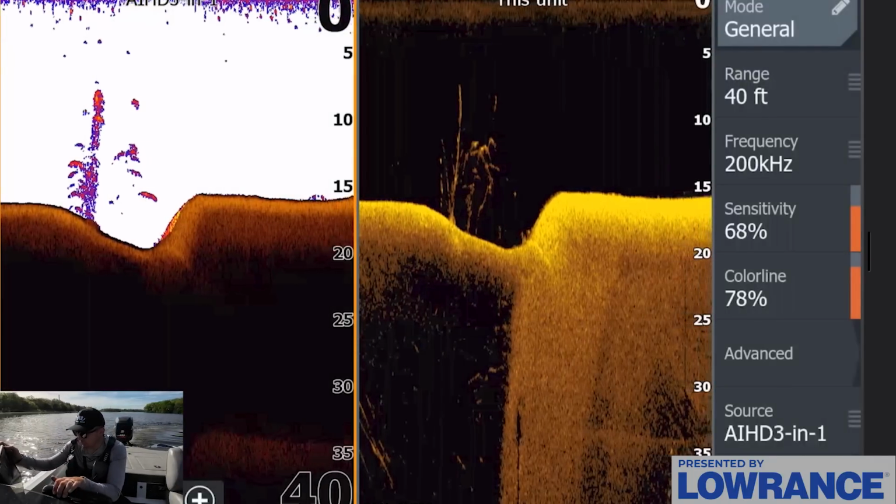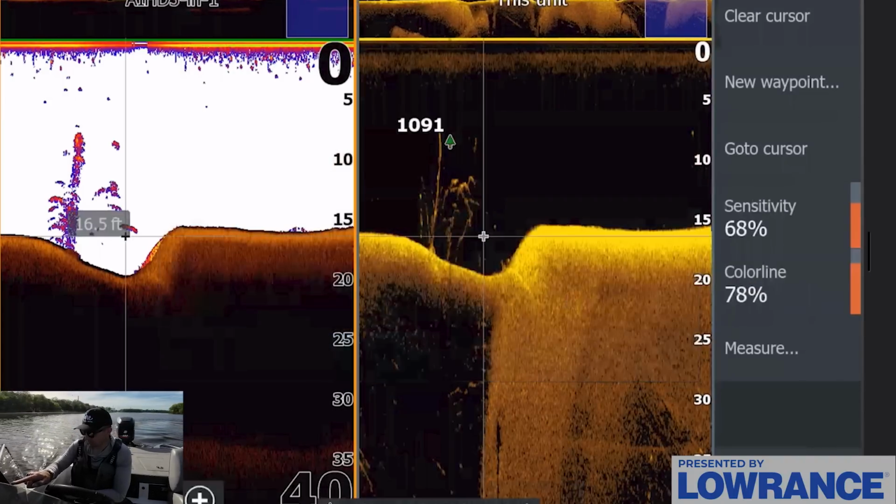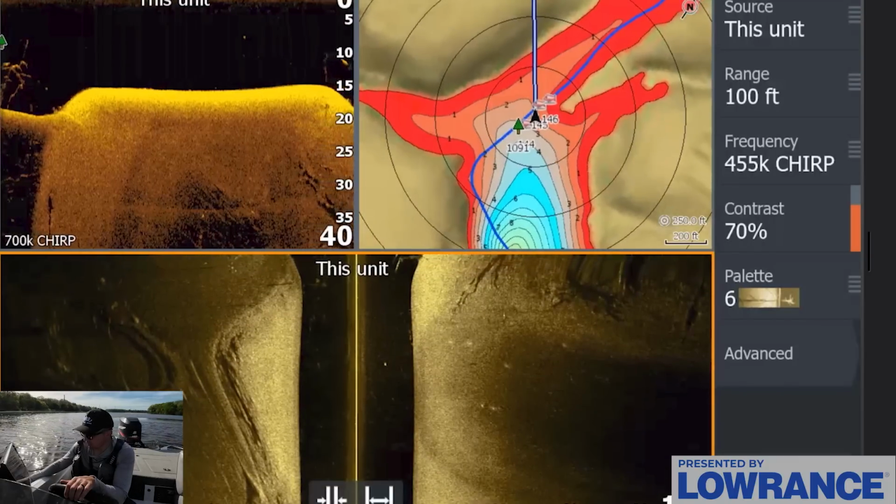Okay, that tree had a few fish on it right there. I'm going to mark this as the tree so we can see a fish right here, right here. There's actually a few fish on that tree right there. Switch back real quick.